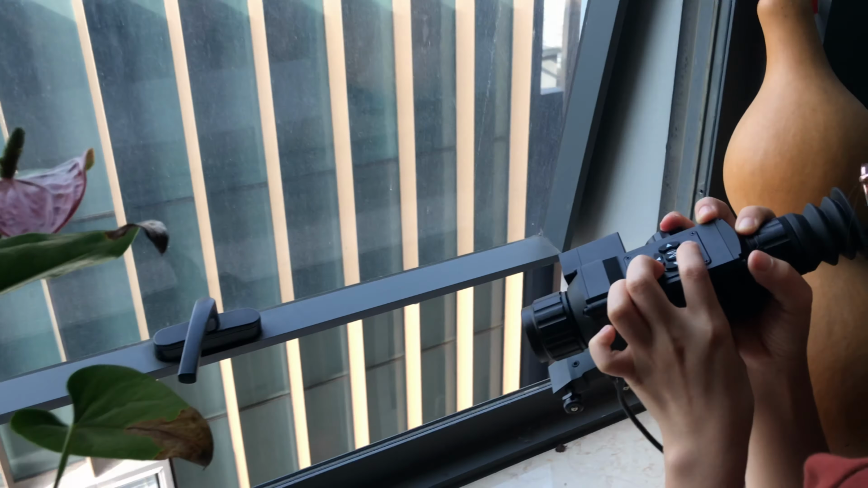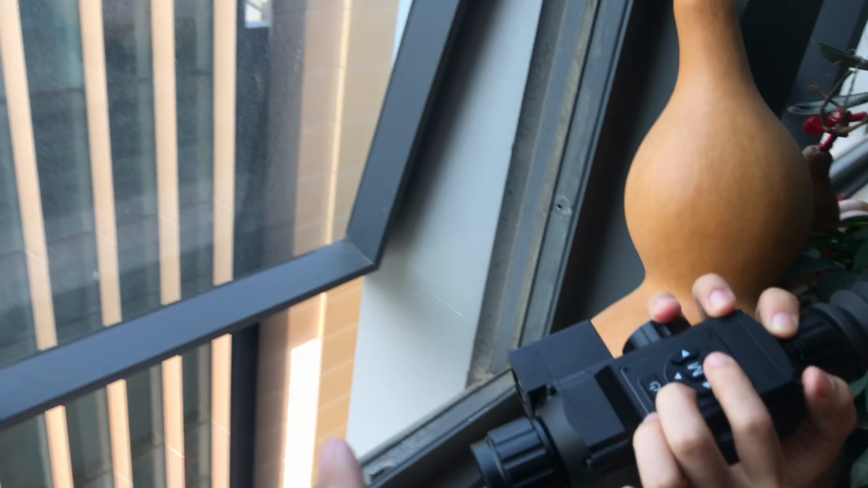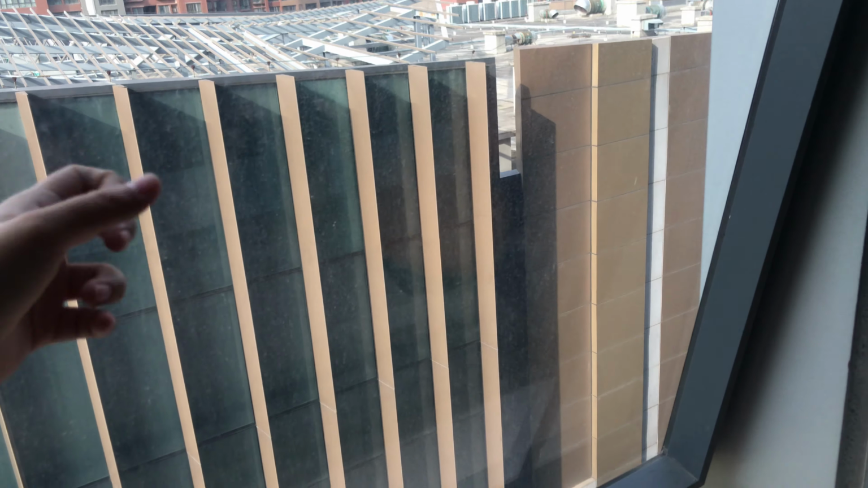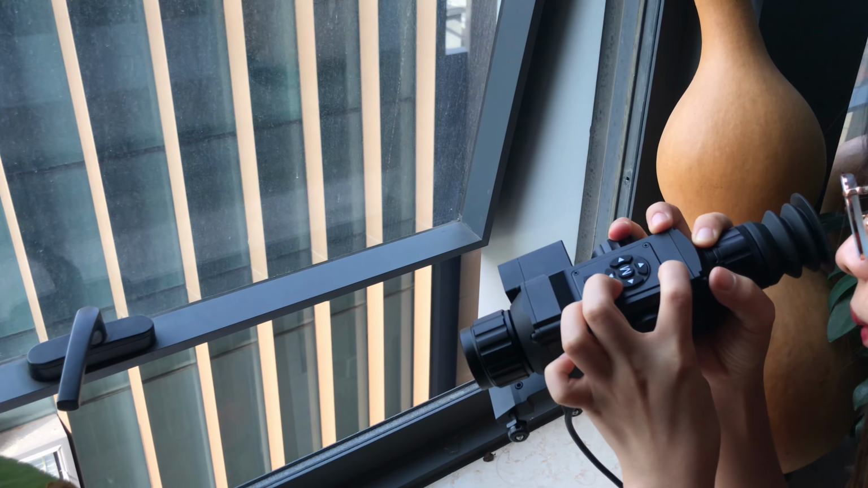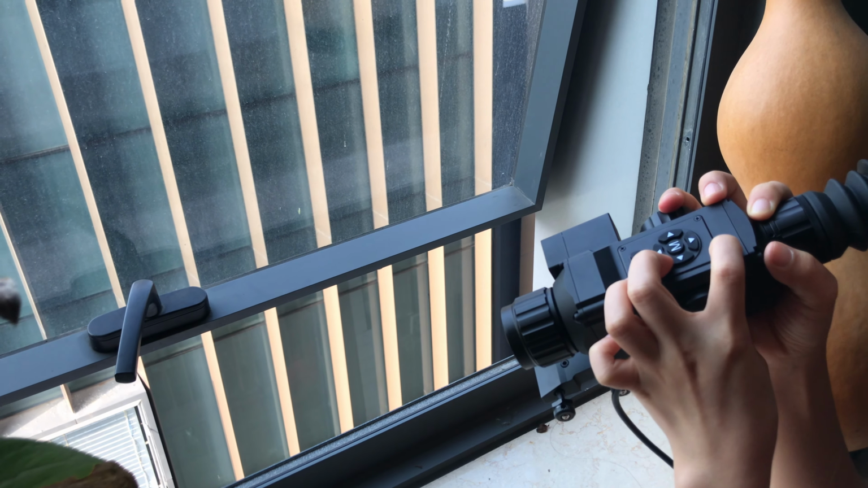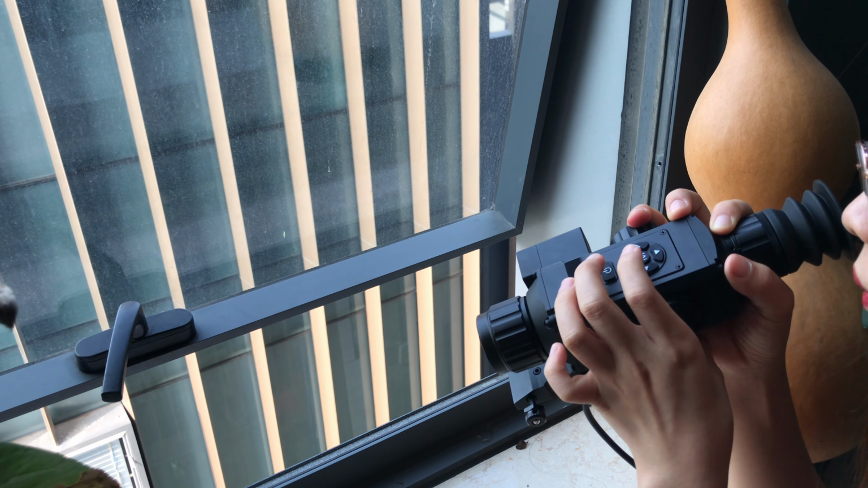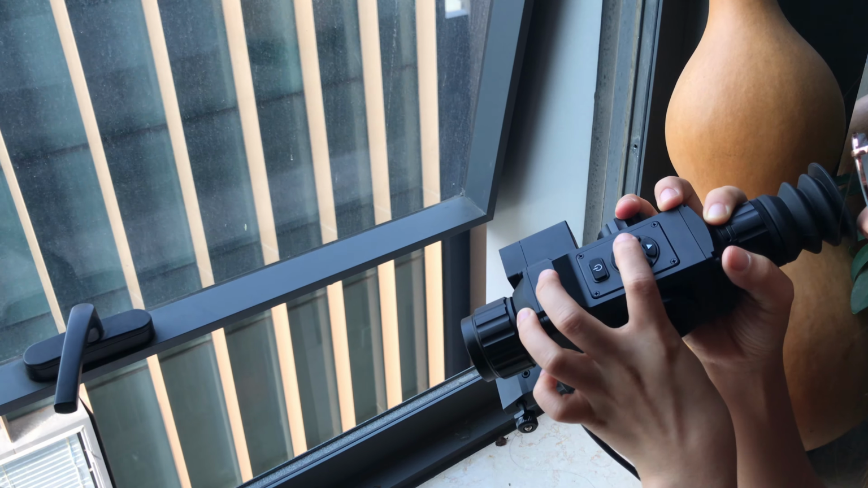Please notice, first of all, the thermal imaging and the laser cannot go through glass, so we need to open the windows. In addition, if you want to use it in daylight, it's okay, no problem, but do not point the thermal weapon sight toward strong light such as the sun.